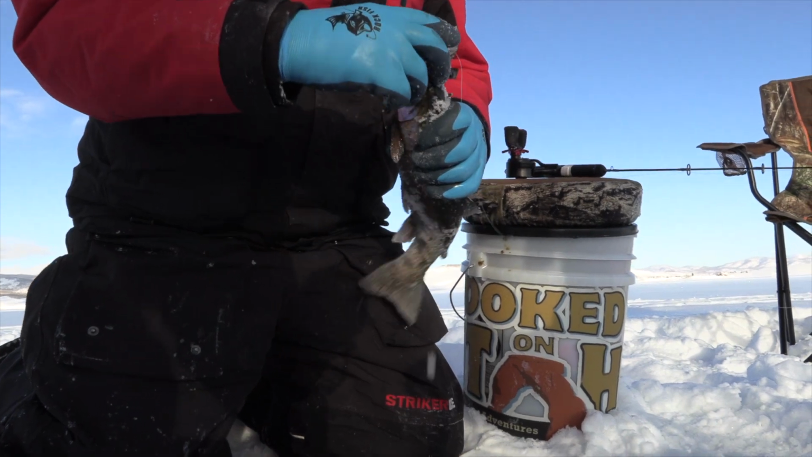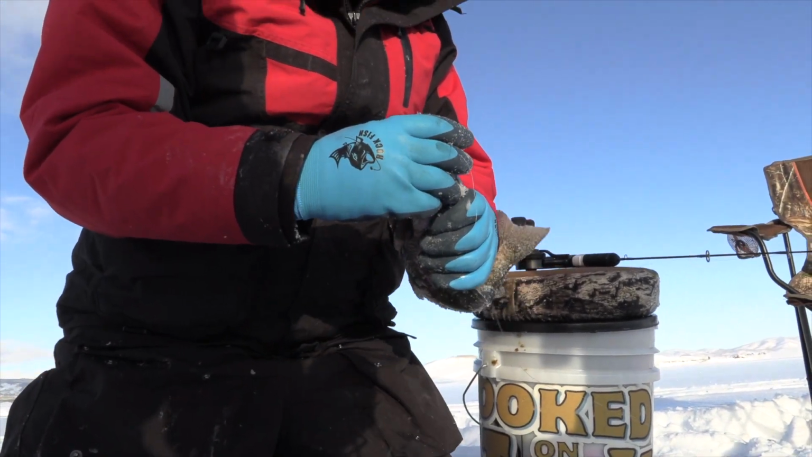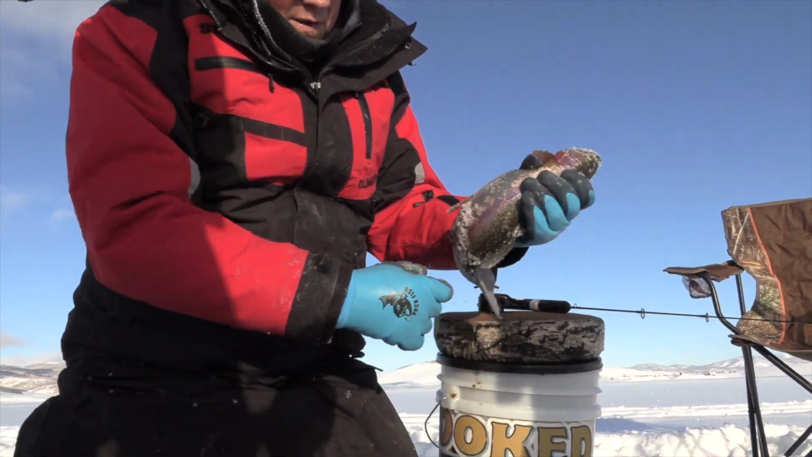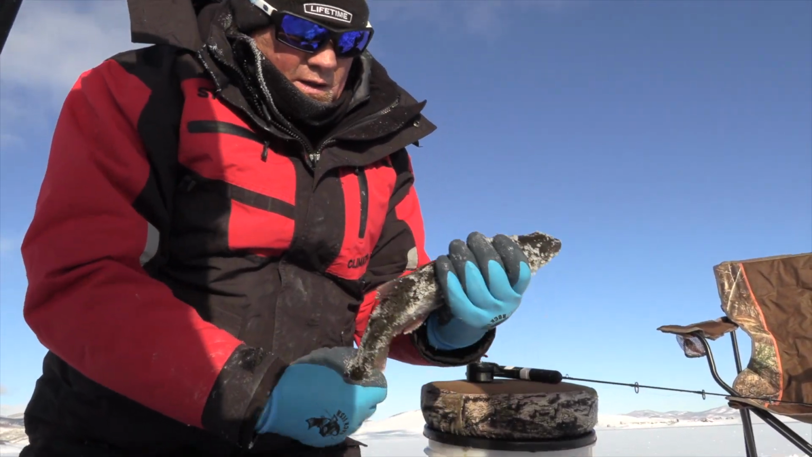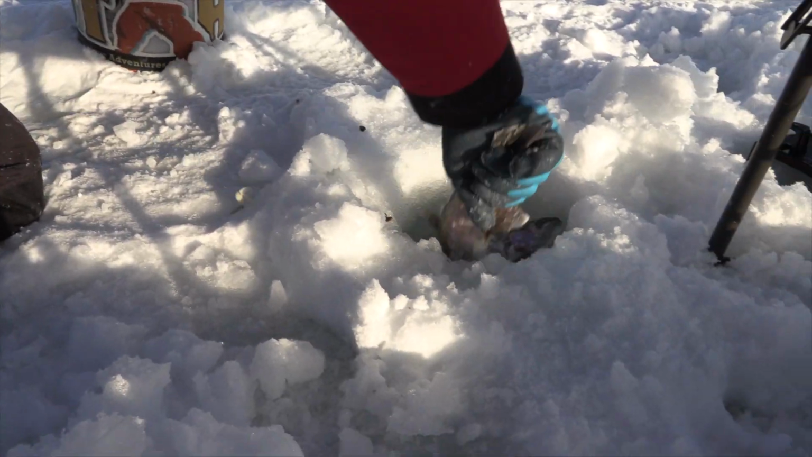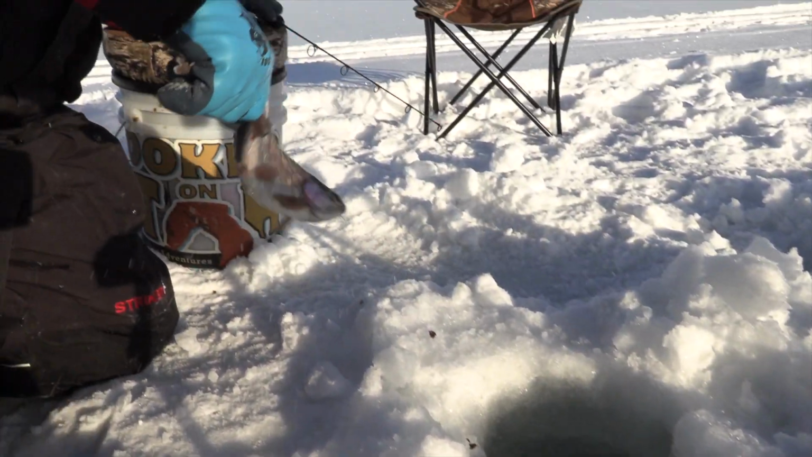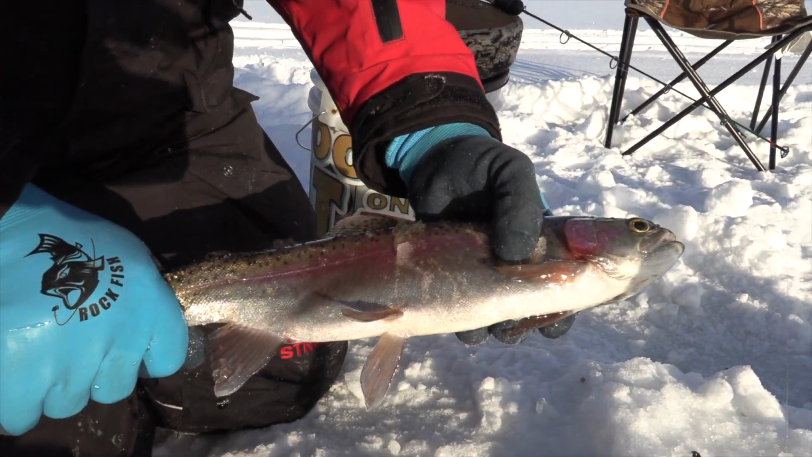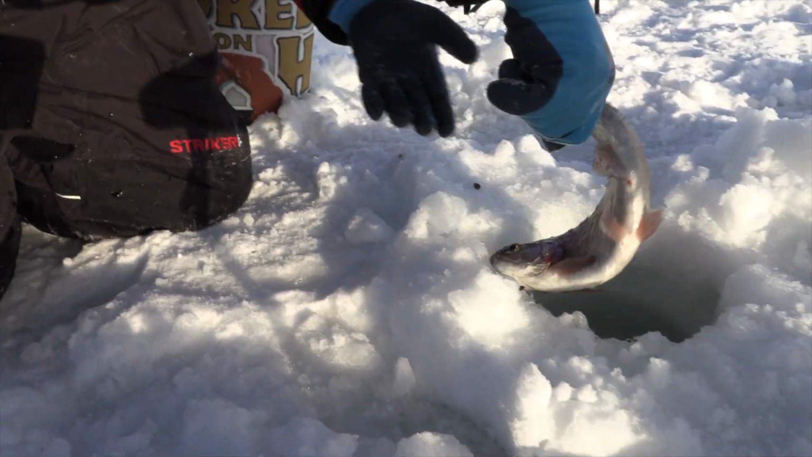This guy just rocketed right in, grabbed it. He loved the Lakeshore Tackle Looney, but that's a good looking bow. Look at the colors on that guy. Let me dip him, show you his colors. Look how beautiful. That's a good eater if you want to eat one. That's one to take. We'll put him back.